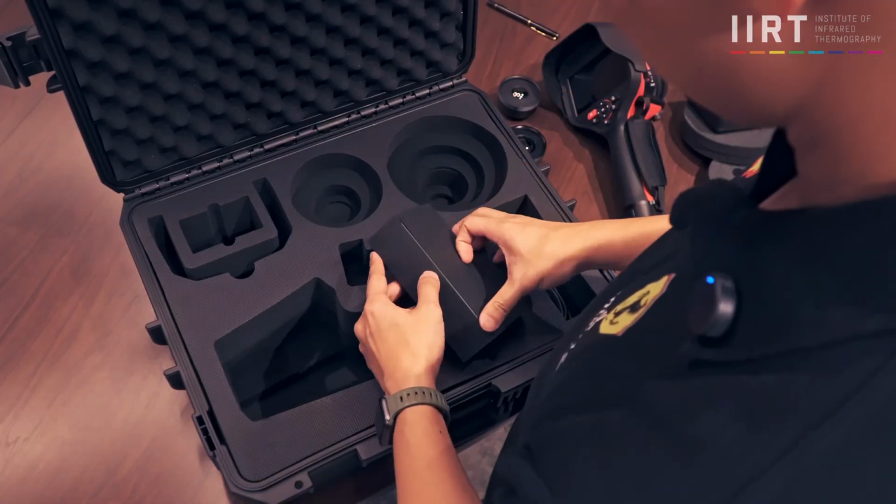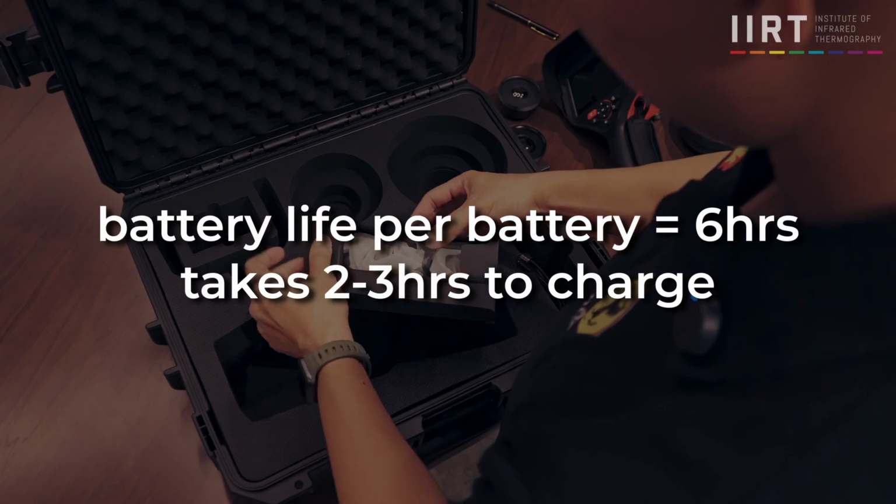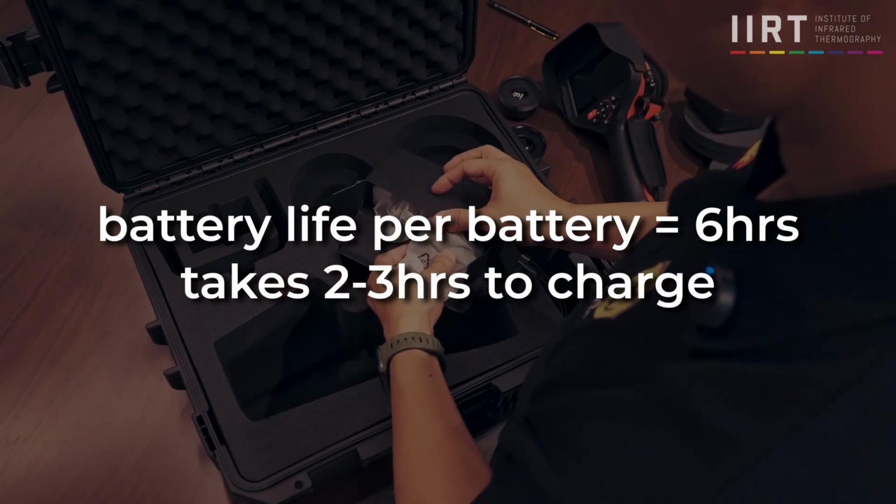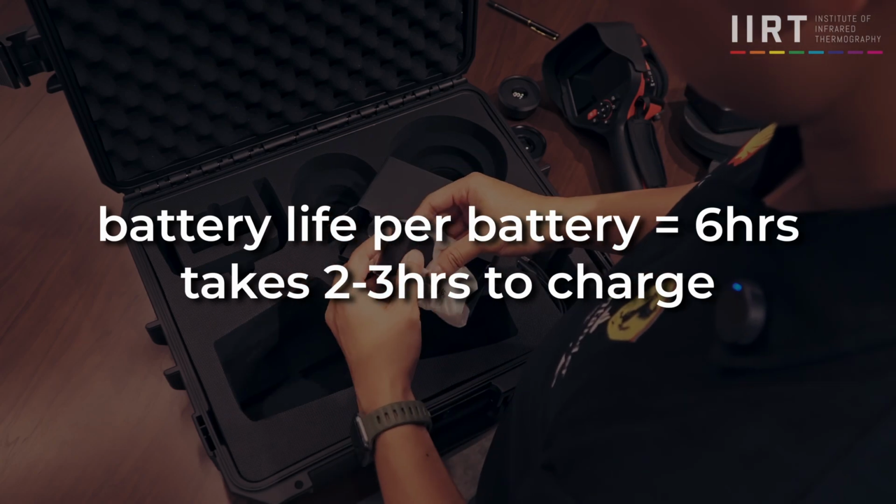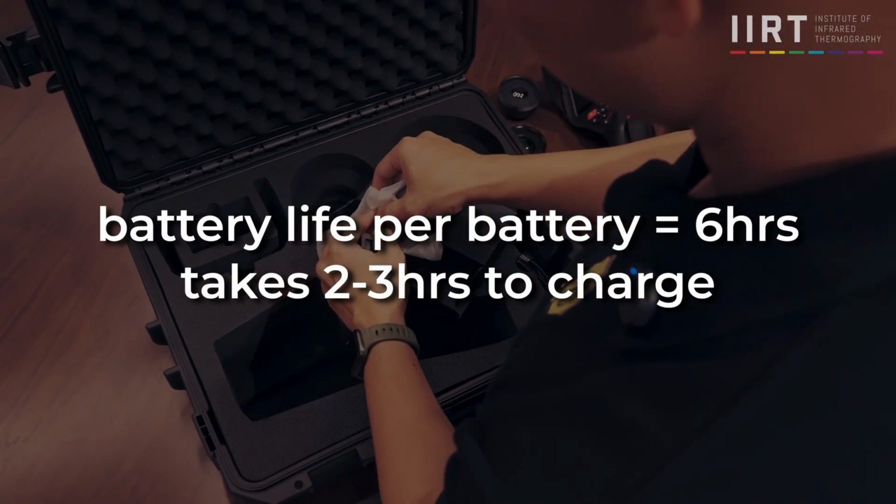How long does the battery life last? Usually it lasts around 6 hours. It really depends. 1 battery, 6 hours? Yes, 1 battery lasts around 6 hours. And of course, if you want to charge it, it costs around, I think, 2 to 3 hours to fully charge one. Okay, pretty good.